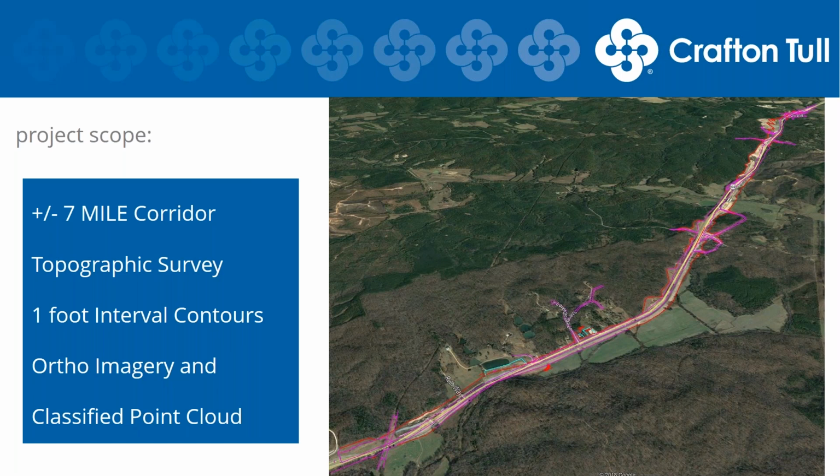We were given from the client essentially a CAD file that contained the center line of the route, the right-of-way, and any existing control points that they might have had on site. This is what we used to start the planning process and get going. As soon as they sent this to me, after review of the site, I could see that the Microdrones solution was going to be the right tool for the job, based on the terrain, the size of the project, as well as some of the obstacles that we'll get into later in the presentation.